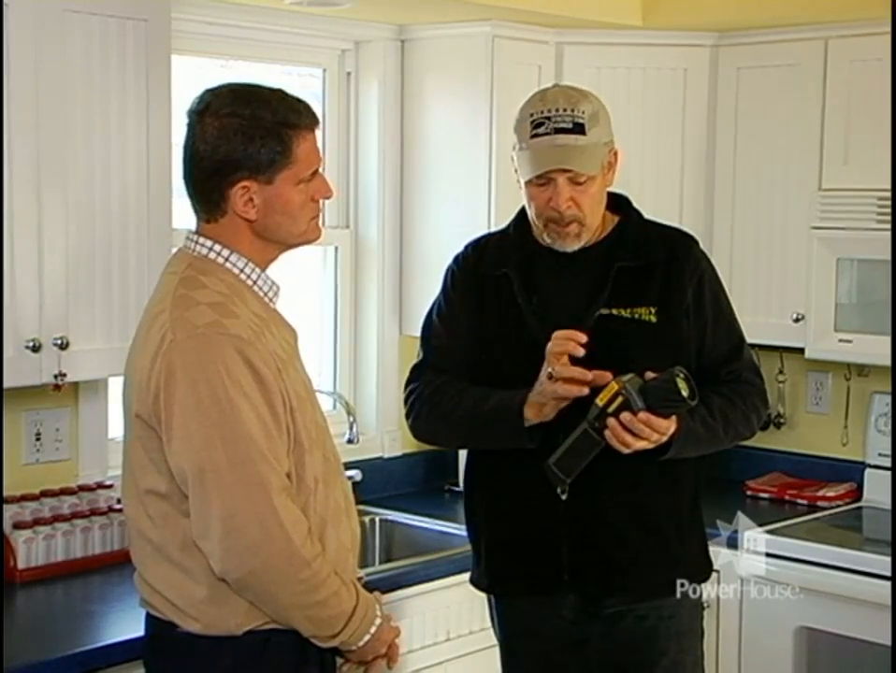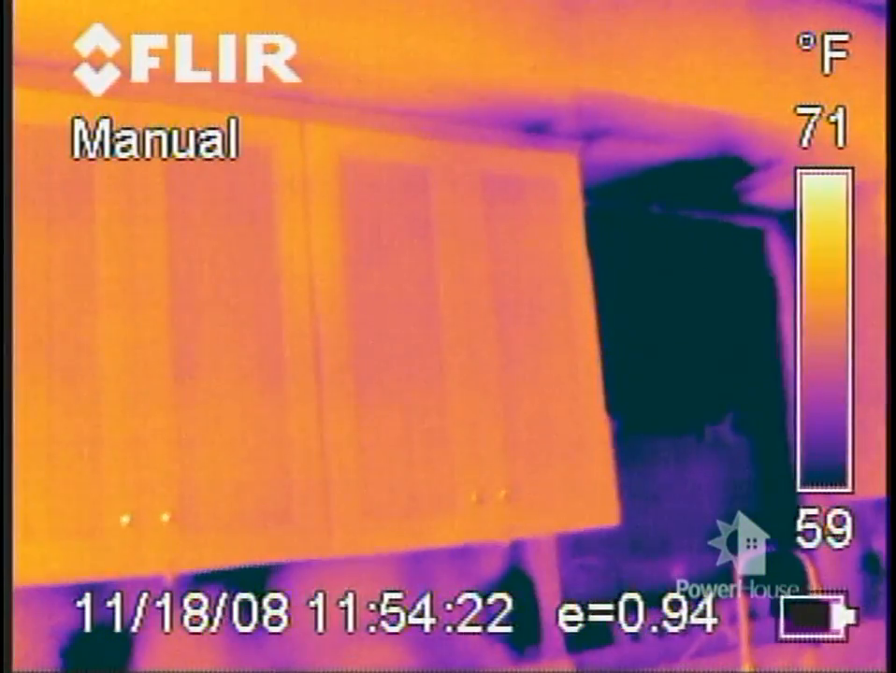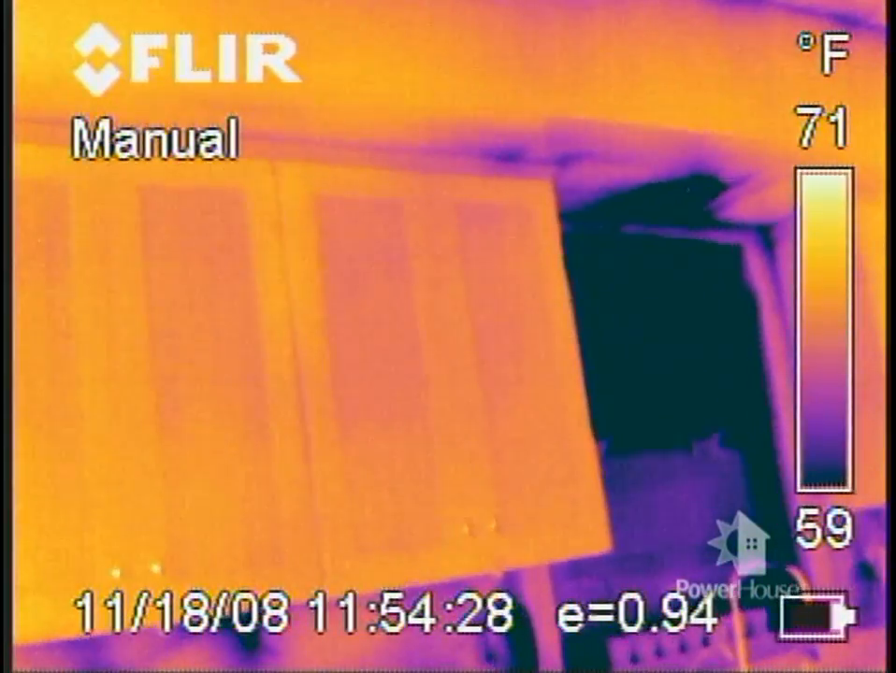But we take a span, we look at the wall temperature, say your room is heating at 70 degrees. Well, the yellows in the image will be the 70-degree mark, and the blacks on this one are like 58 degrees, and so any black spots on the image itself are where the cold air is infiltrating through the walls. Now, this can be used inside and outside, right?